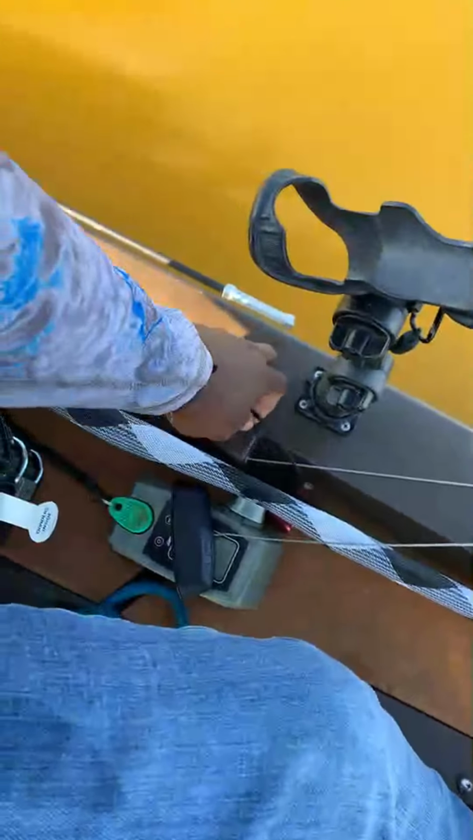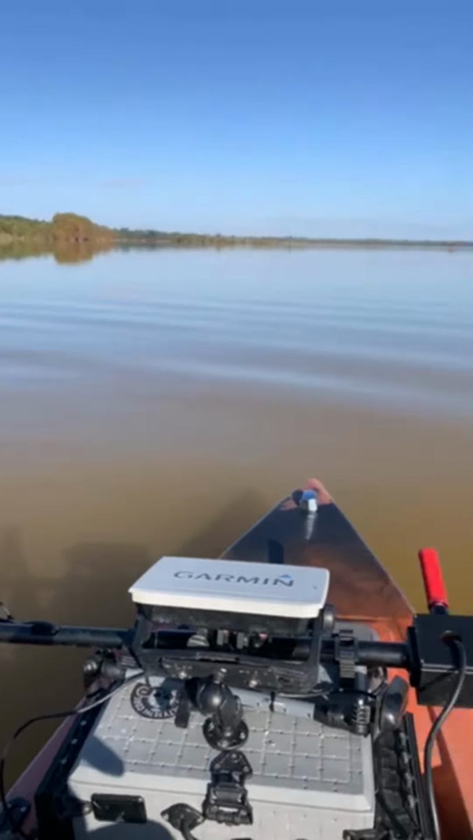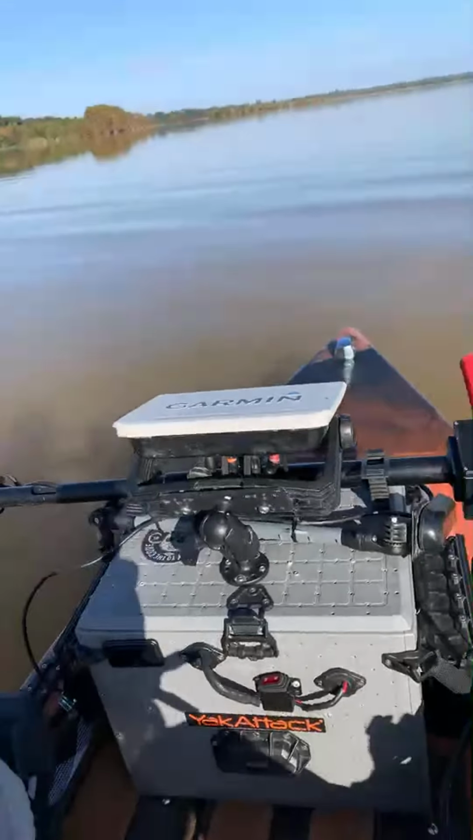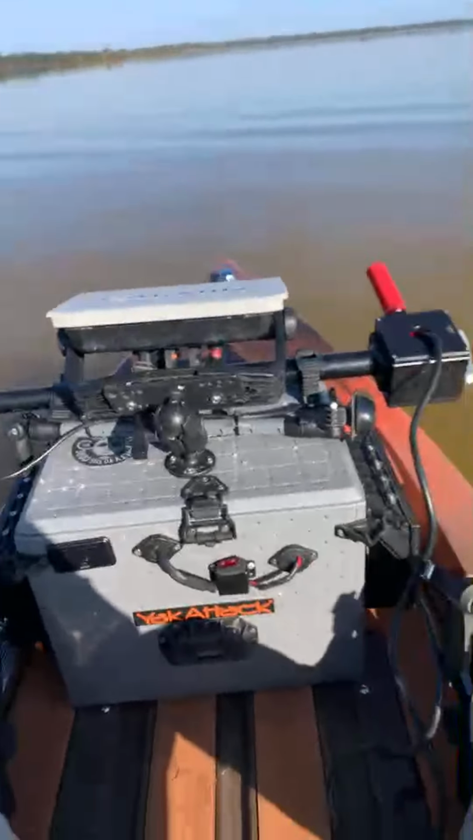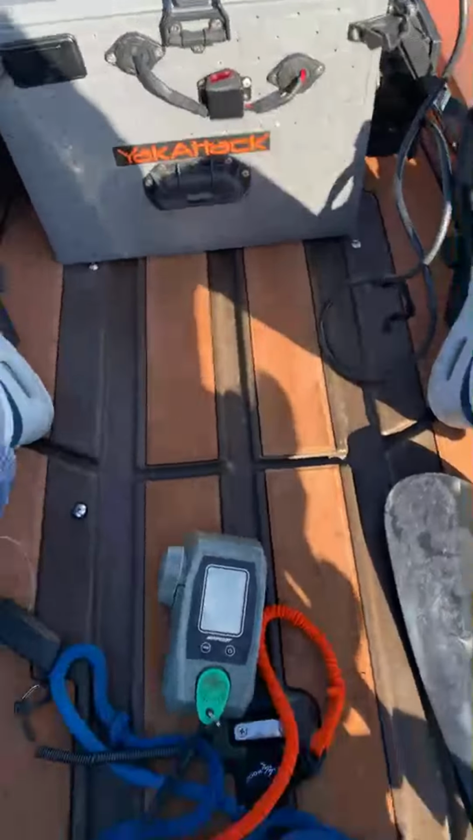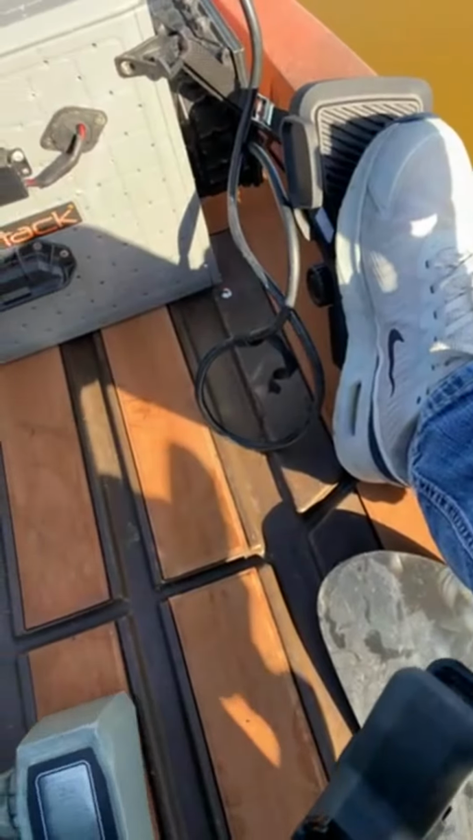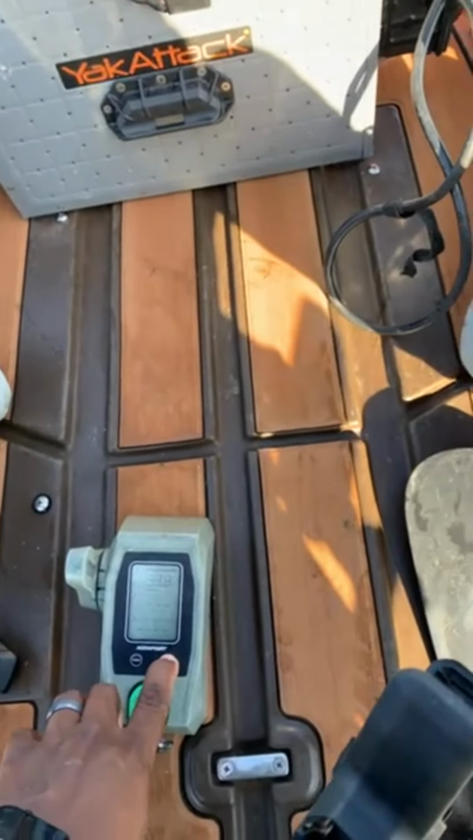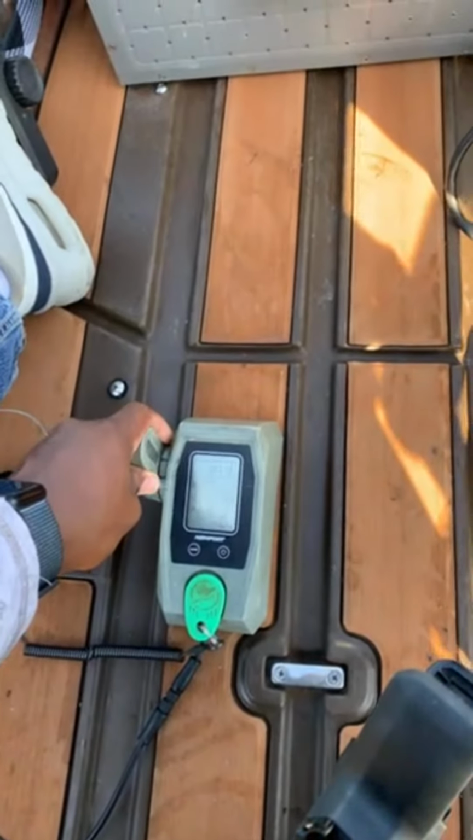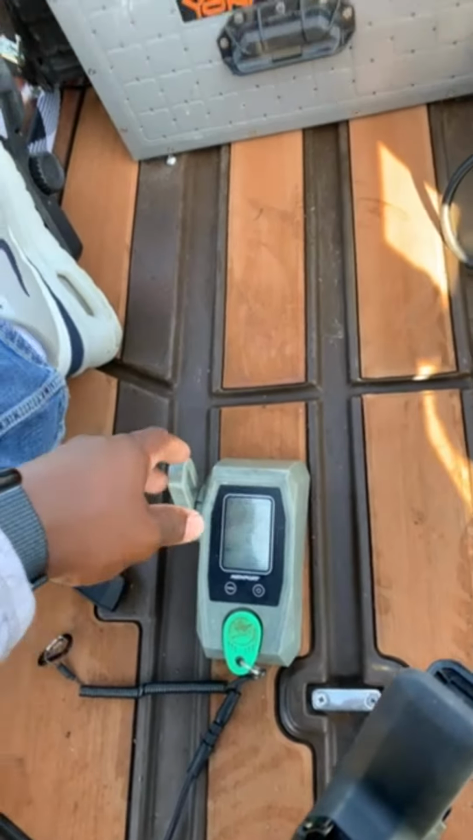I have a cleat right here. So I just dropped that guy down. Now I'm still gonna use these guys as footrests, but I got the throttle right here for the NK300. I didn't mount it permanently because, like I said, I'm not sure if this is gonna work or not. So once I find out if it works, I'm gonna put it at 25% for now.